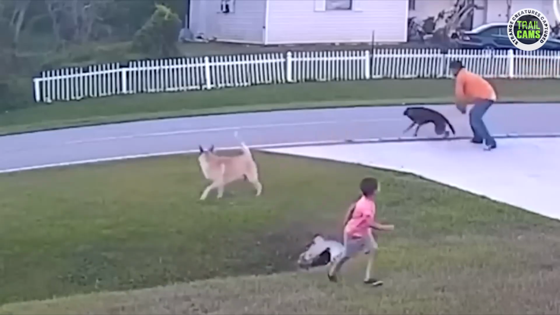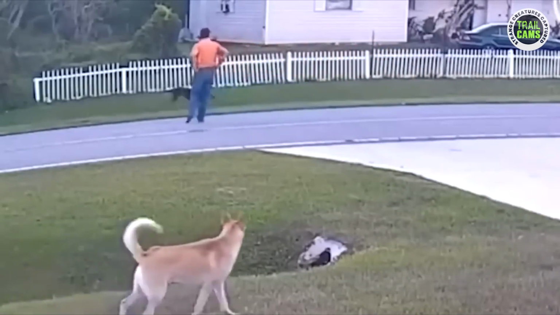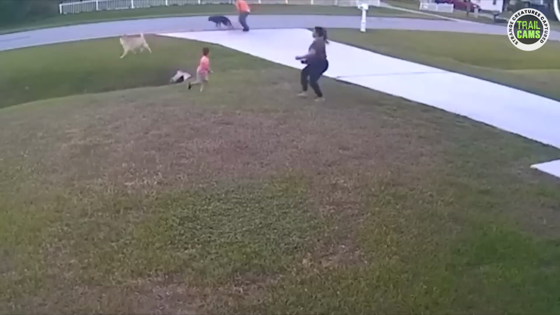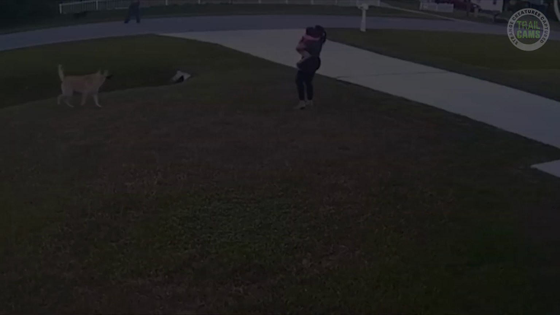The boy's dog tries everything to ward off the black dog from the boy, as the boy successfully runs off to the driveway. Take a look closely and you will see the fear on the faces of everyone around there, especially on the boy's mom's face as she runs to get her son out of there. We do not know what followed after, but these neighbors are definitely not going to be on good terms again.